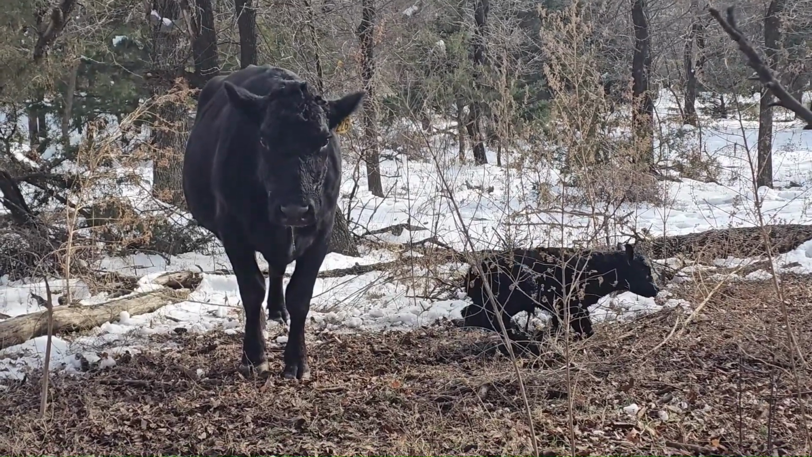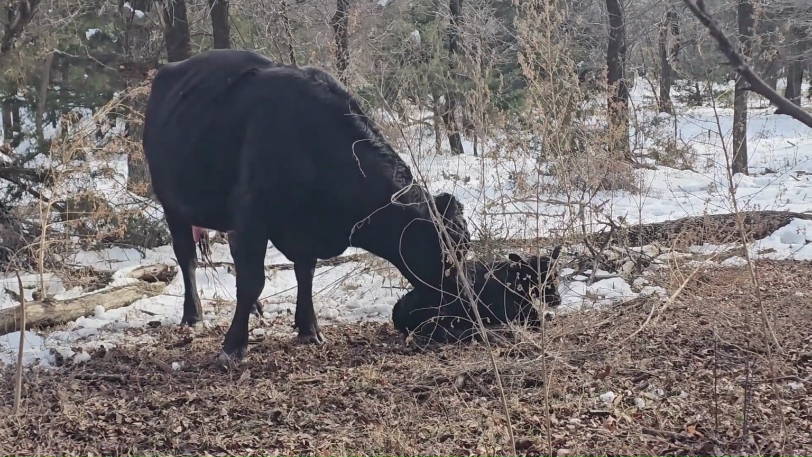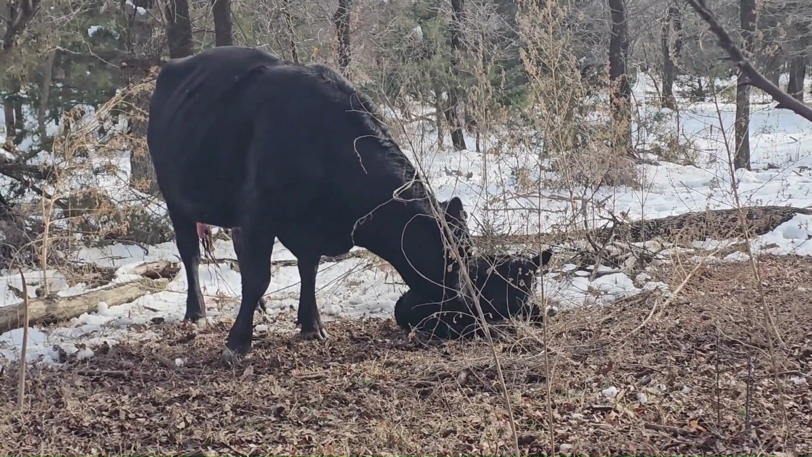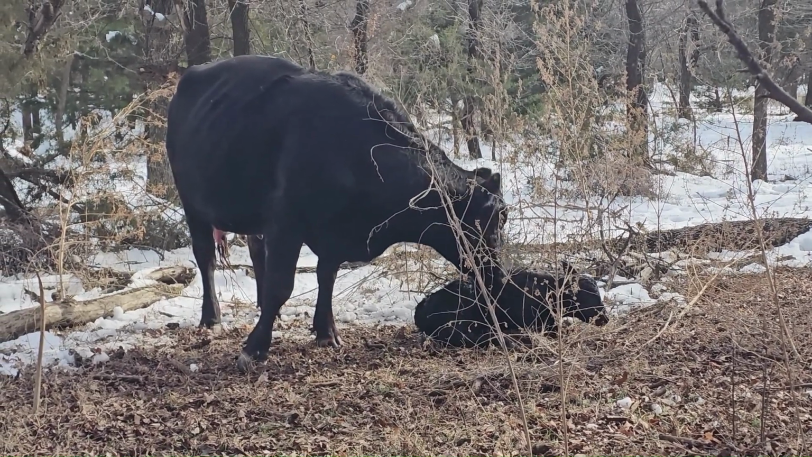So thermal drone worked just as well on this calf as it has many others, helping me find them without walking around, just doing a blind search. And I think Mama's going to take care of him just fine.